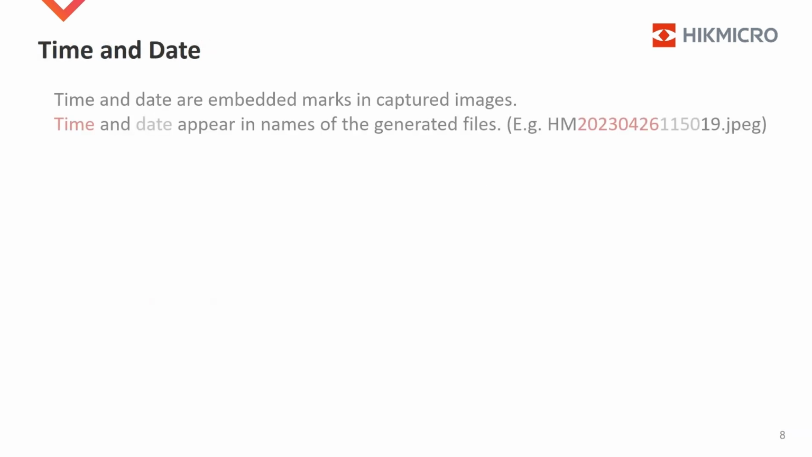Time and date are more or less important in an electronic device. They are symbols showing when images or videos are captured. They would appear in file's name. A simple example is like this. The numbers in the middle are year, month, date, and hour, minute, second in a day.